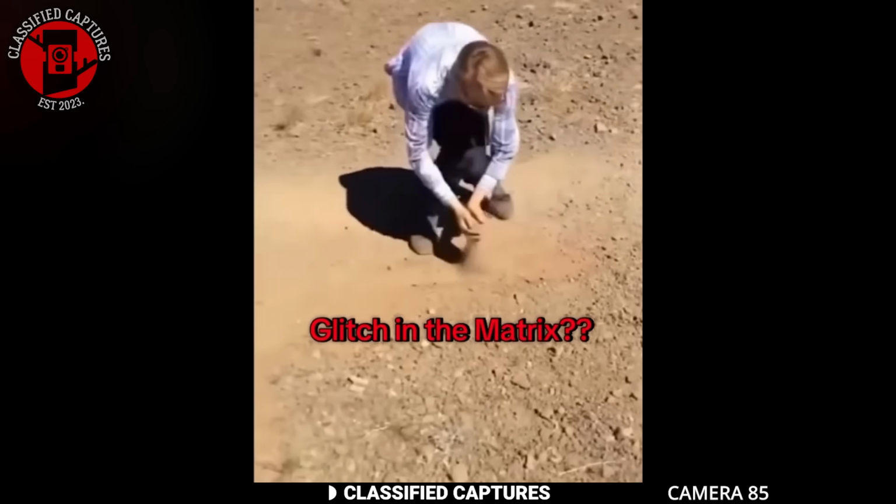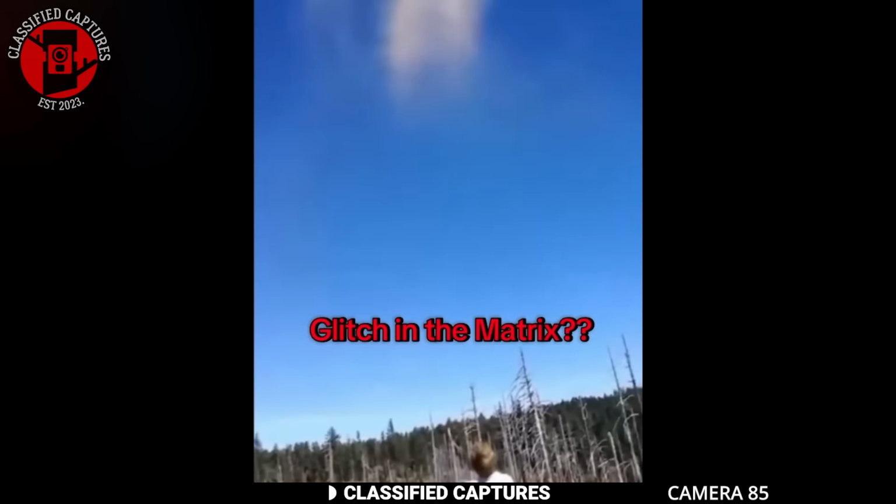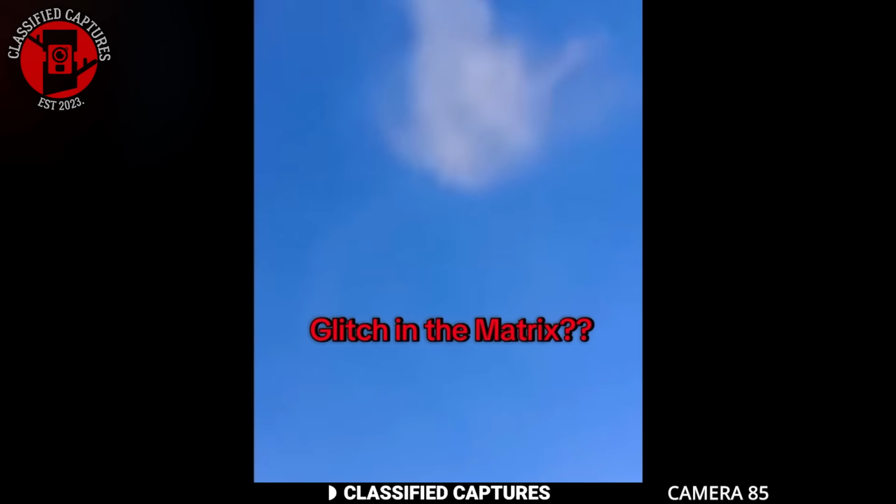Many who saw this believed it was a glitch in the Matrix. Some also pointed out that it could be energy fields, which is way over my head. I saw Julius's opinion and learned a thing or two. According to him, this could be explained by natural air currents interacting with the sand.